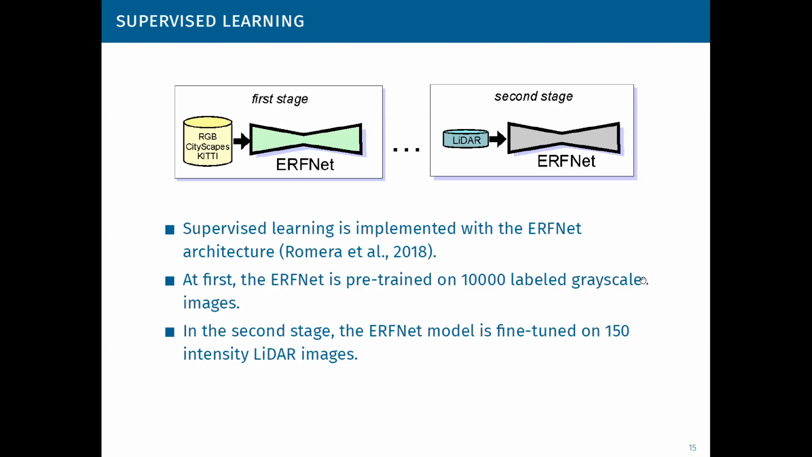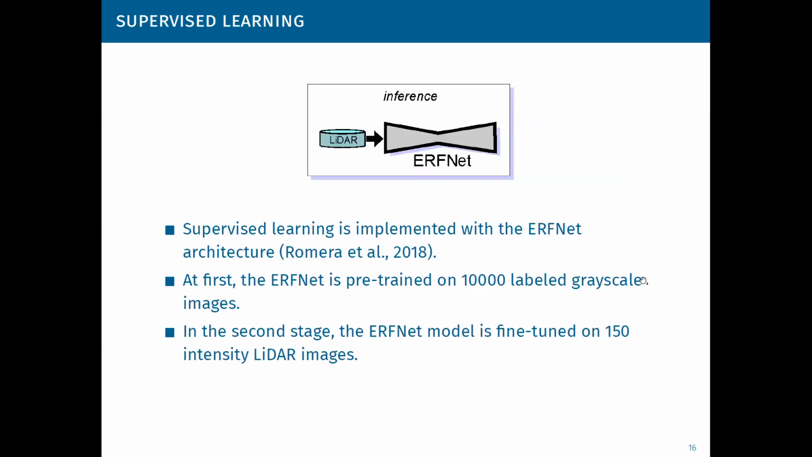At first, the ERFnet is pre-trained on 10,000 labeled images from well-known datasets that were mentioned before. The training images and labels need to be processed to resemble the synthesized intensity images. The images are converted to grayscale and rescaled, while the original class labels are merged into those three classes already mentioned before.